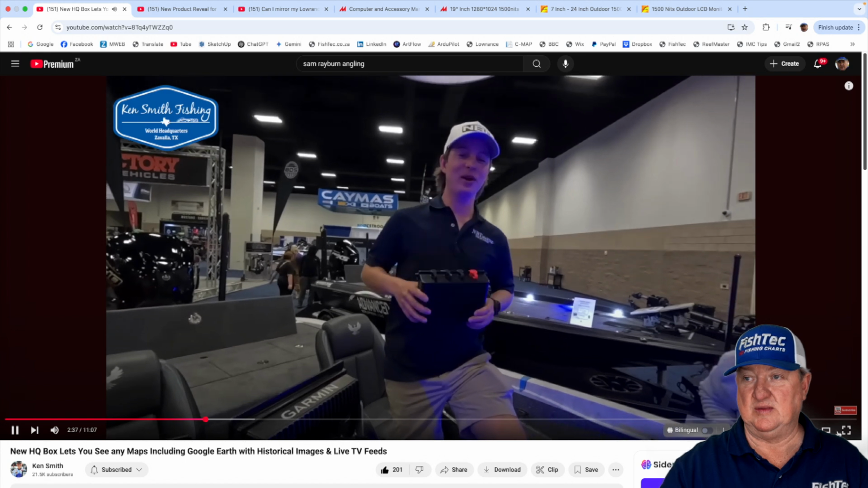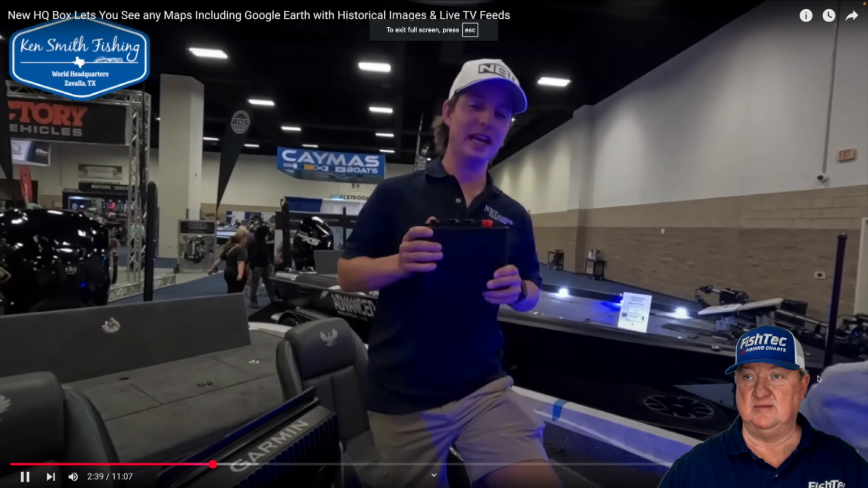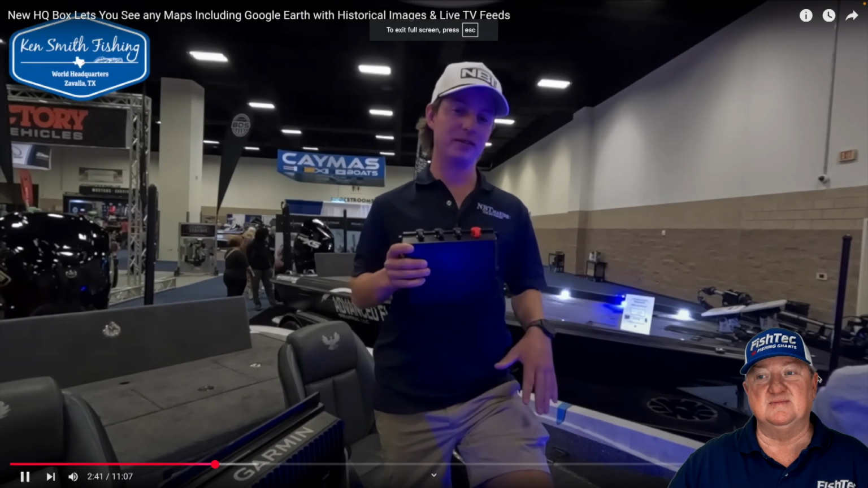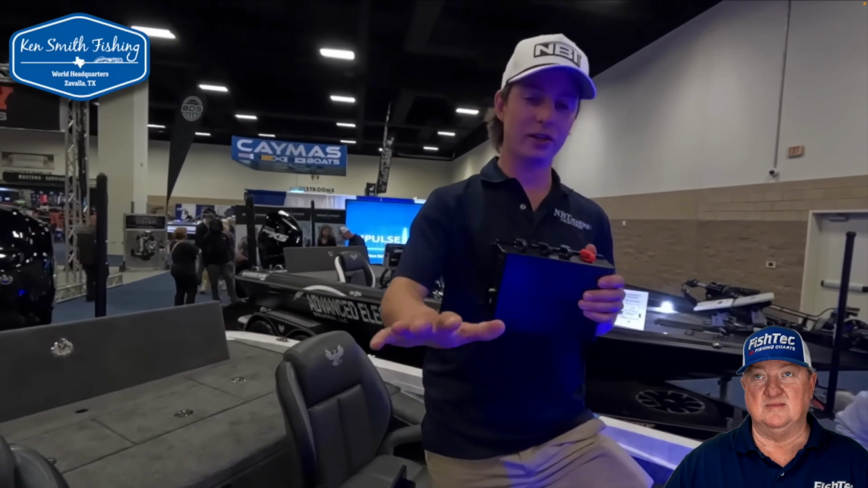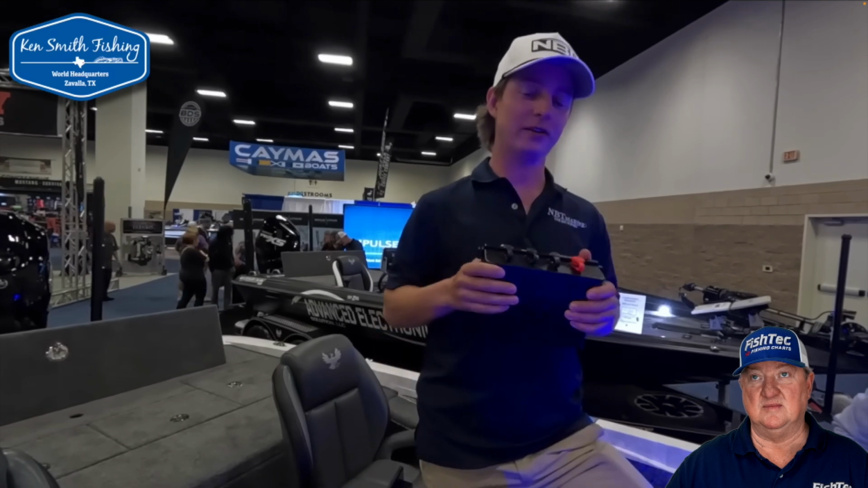Today we're in the Impulse Lithium booth at the Bassmaster Classic. We got the HQ box on one of their boats, and it's a box that allows you to have Humminbird maps, Google Earth, all kinds of other third-party applications. It basically turns your graphs, either your Garmin 8000 series or your MBT graphs, into an Android device.